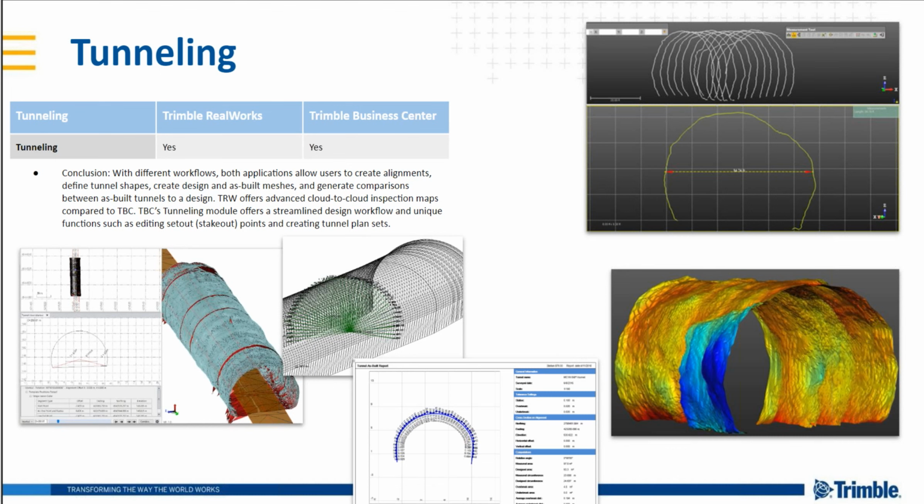A personal interesting topic for me is tunneling. We've created a tunneling module from scratch in TBC, and RealWorks has had some really powerful inspection, the cloud to mesh and cloud to cloud inspection tools that apply for tunnels, just like any other cylindrical object, for a while.